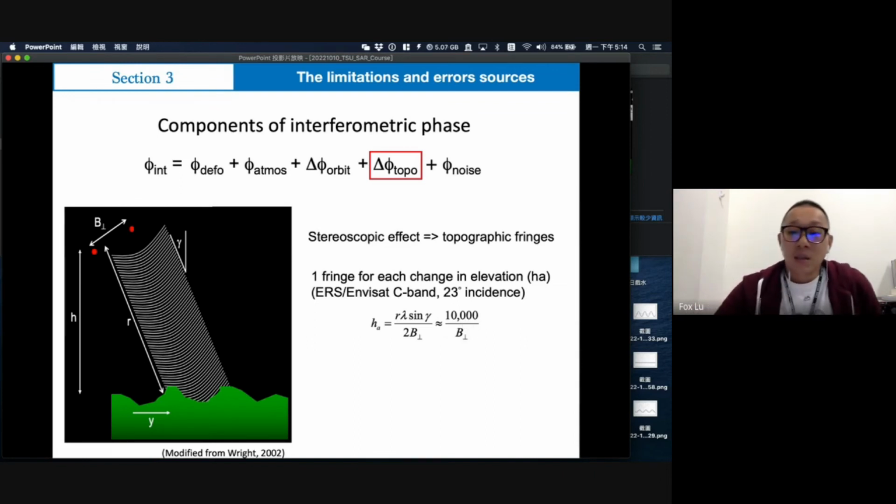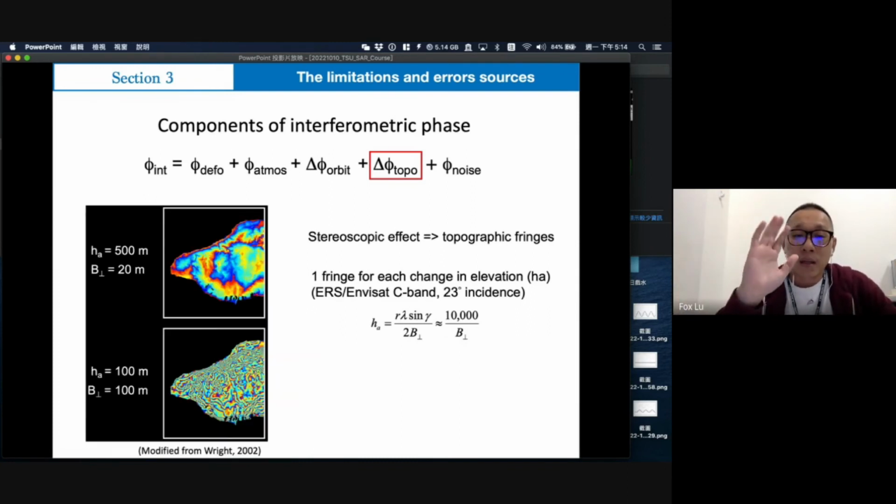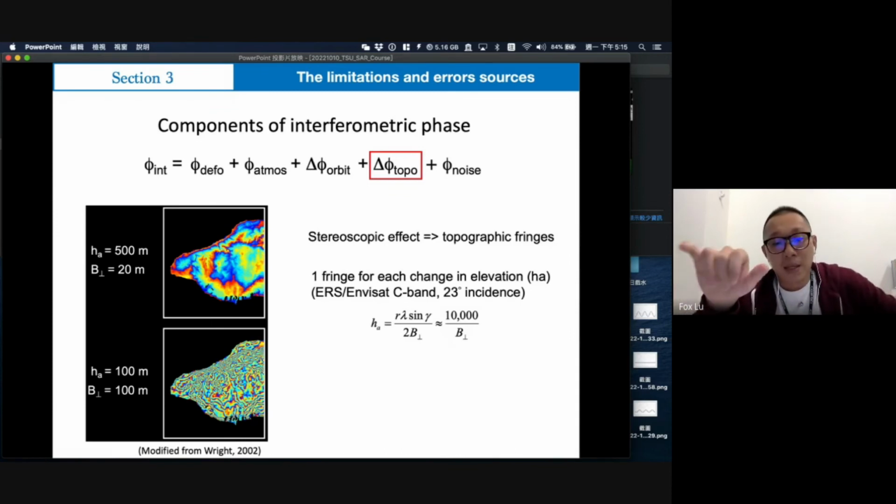What does it mean? If the baseline is just 20 meters, every 500 meters of elevation adds you 1 fringe, which means a 2.8 centimeter error. But if you use a 100 meter baseline, every 100 meters of elevation change will cost you 1 fringe.